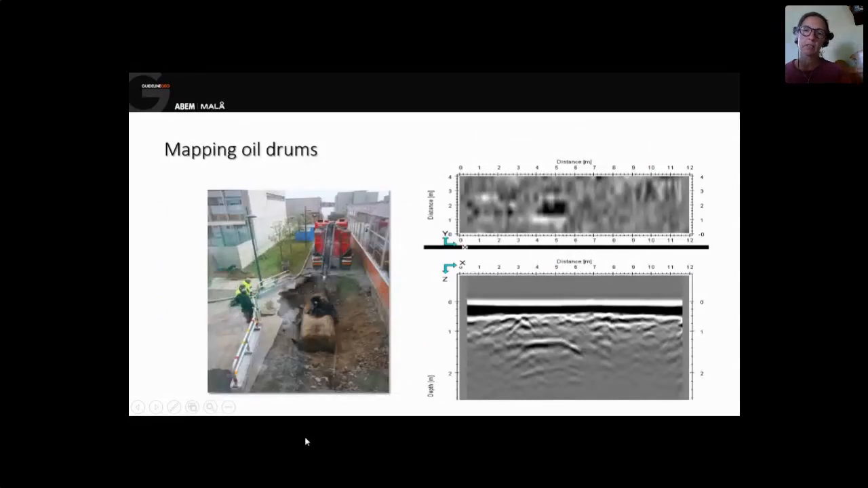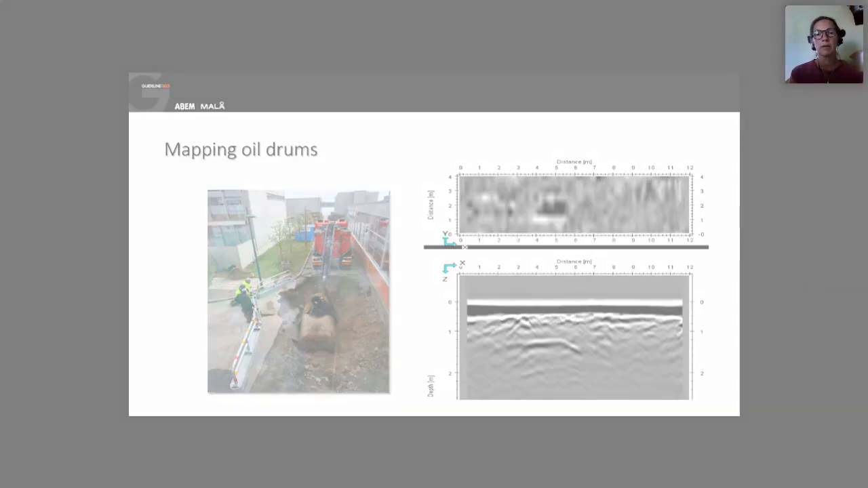Sometimes data is not that nice, as in this case. The neighbors living here complained of a headache and said that there has to be something in the ground that makes us feel bad and have a headache.